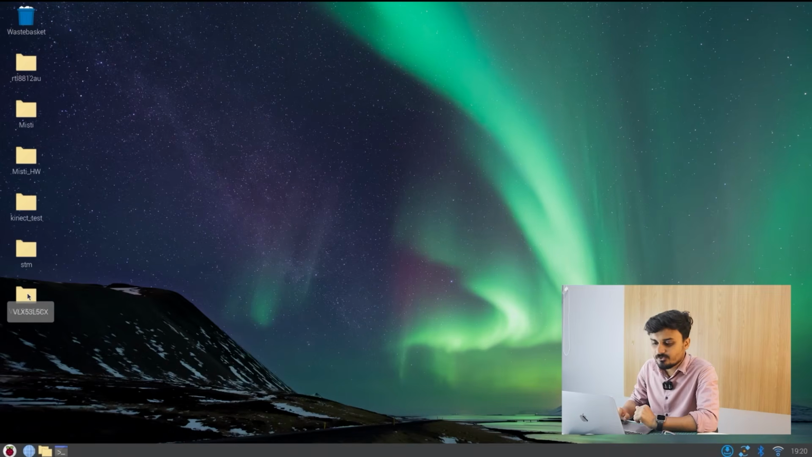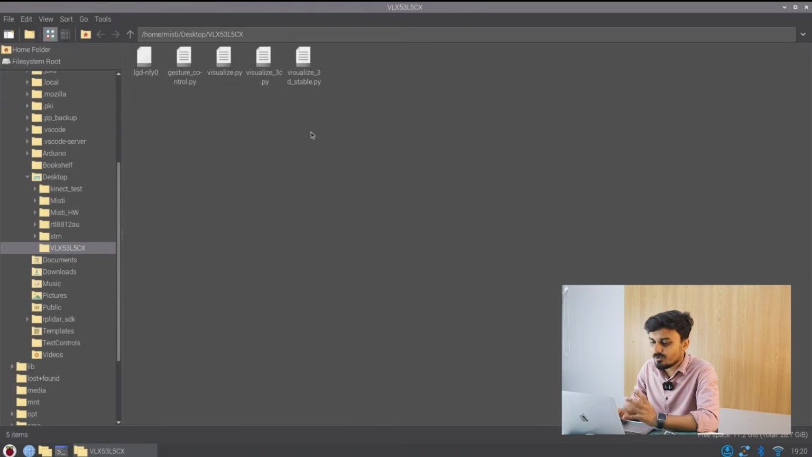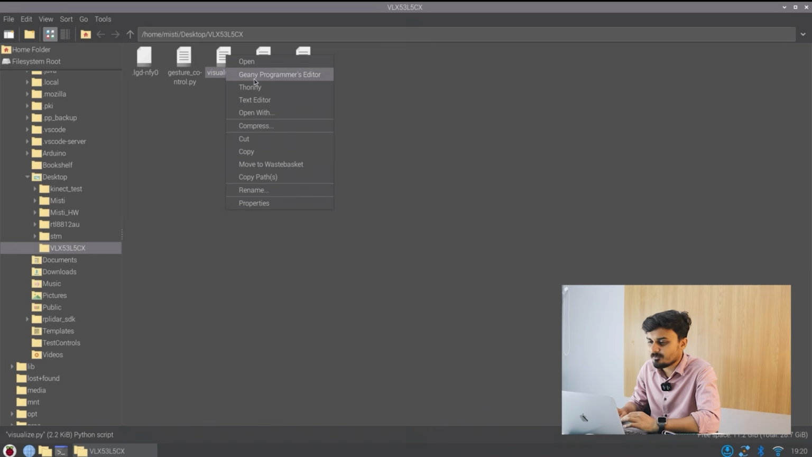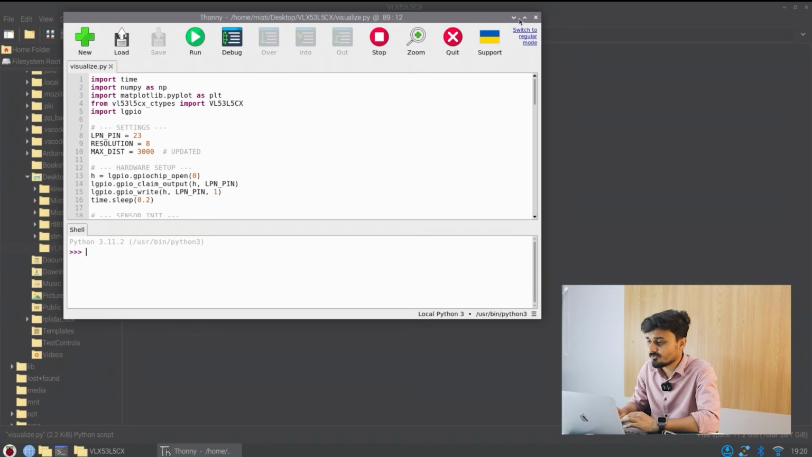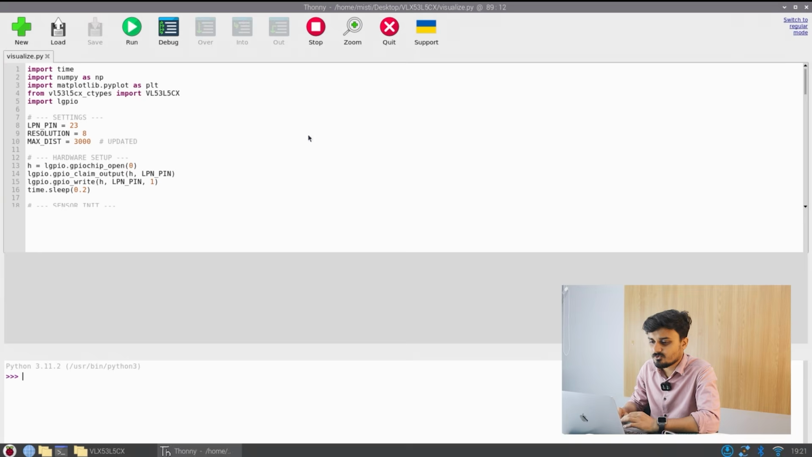Now we have connected the sensor with the Raspberry Pi, and we are ready to work with it. Here I am already inside my Raspberry Pi, using VNC. I'll provide all the codes I'm using in this video in the GitHub repo, which I'll put in the description. The very first thing we need to do is use the visualize.py code. Let me show you the code first. This is how the code looks.